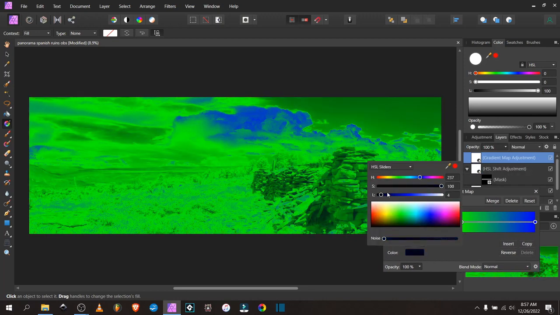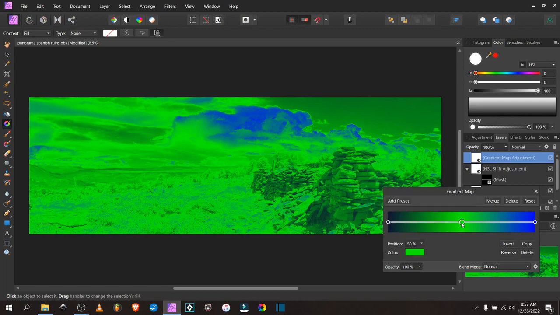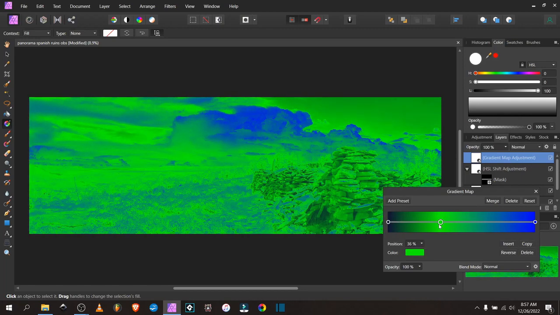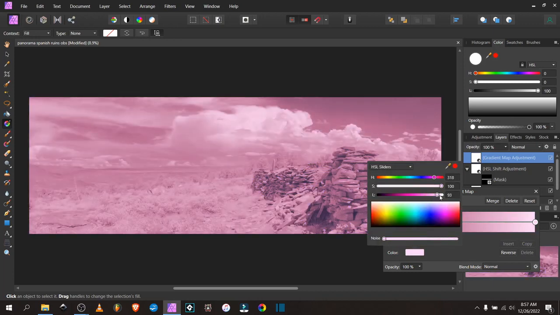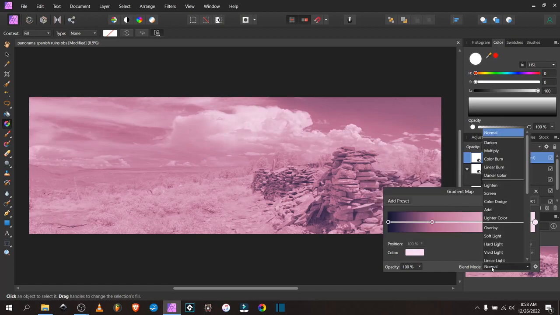Next, I'm going to add a gradient map. I'm going to use some pastel hues. I think a desaturated blue for the shadows, something kind of dark. Bring those midtones down a bit to cover more of the foreground there. Going to make that a pastel pink color. And the highlights are going to be pretty much white.